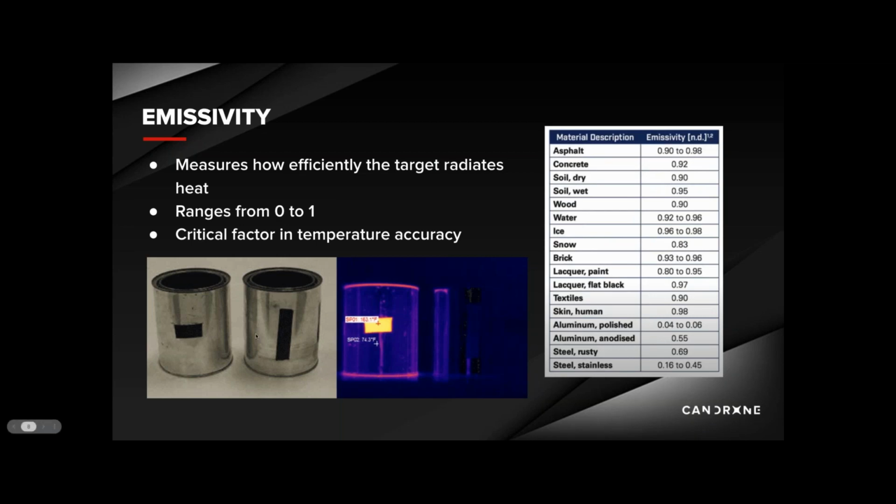The example image below was borrowed from FLIR. The can, which has a highly reflective surface, reads at a significantly lower temperature than it actually is, because it's reflecting the temperature of the ambient environment. So what they did was they placed a black piece of tape on the surface, which helped to increase the emissivity and provided an accurate reading of the content that was actually inside, which was significantly hotter than what it was showing by measuring the reflective surface.